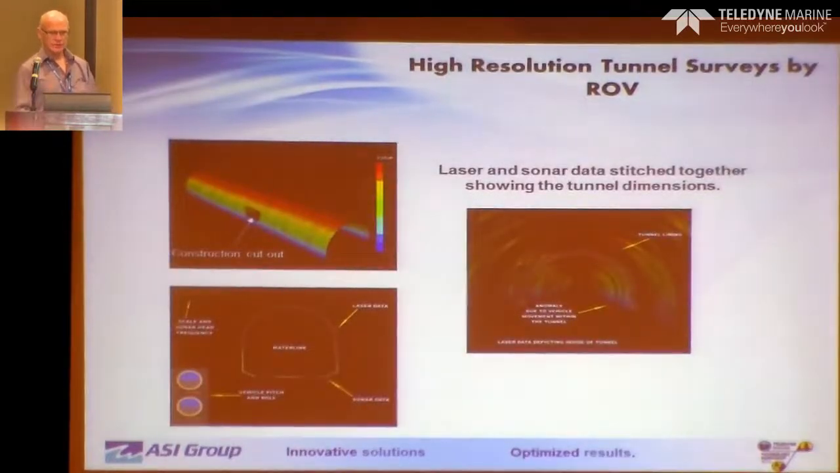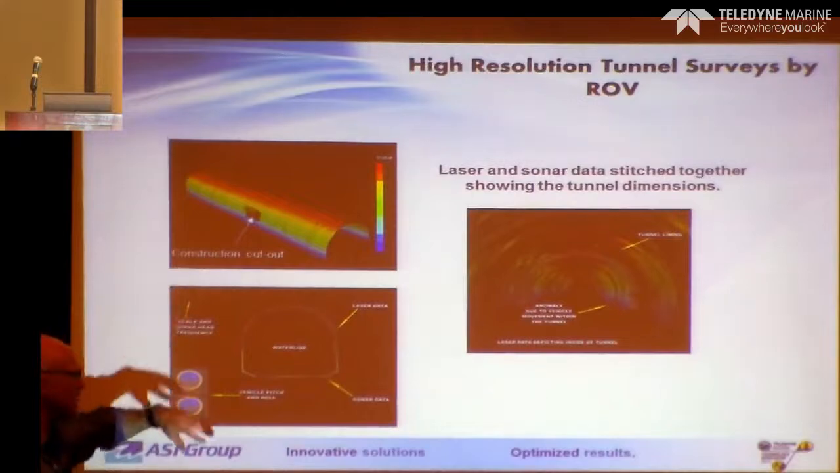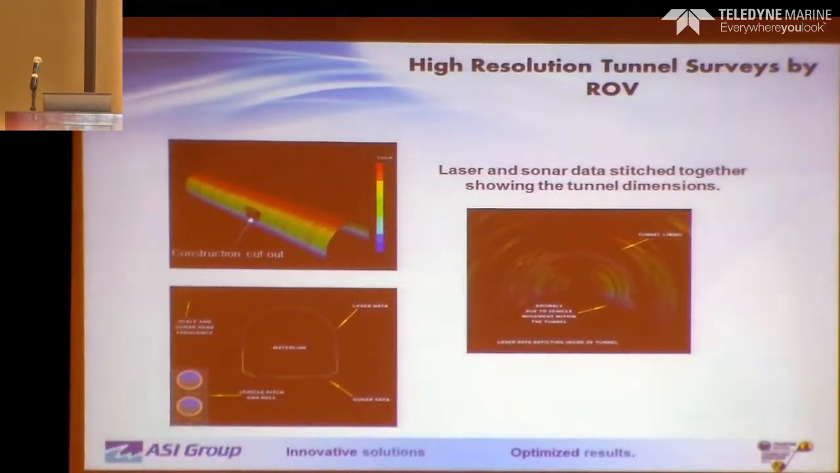We work with lidar systems as well. We have a system which we call ABYSS, which is our above and below inspection system. Here we have lidar data collected from laser scanners on the inspection platform, merged with the sonar data. They're all co-located, so everything is being collected in the same vertical plane as we go through the tunnel system.